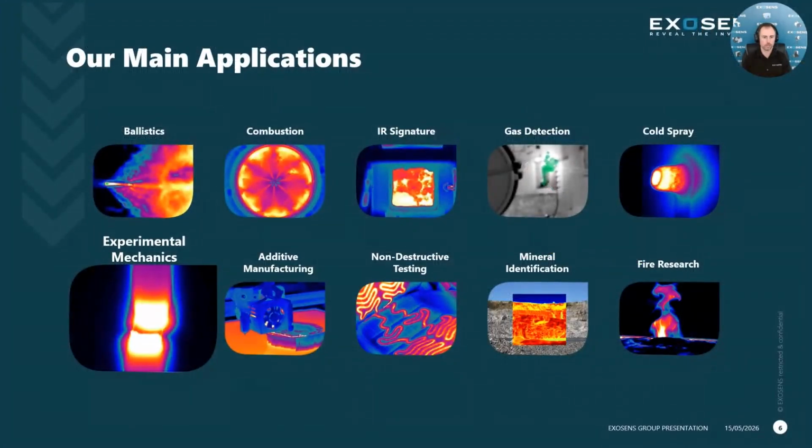Here are some of our main applications that our cameras are used for. They usually fall under one of these categories: ballistics, combustion, IR signature, gas detection, cold spray, experimental mechanics, which we'll be focusing on today, then additive manufacturing, non-destructive testing or NDT, mineral identification, and fire research. There, of course, are other subsets of applications that we use, but most of our camera users fall within one of these applications here.